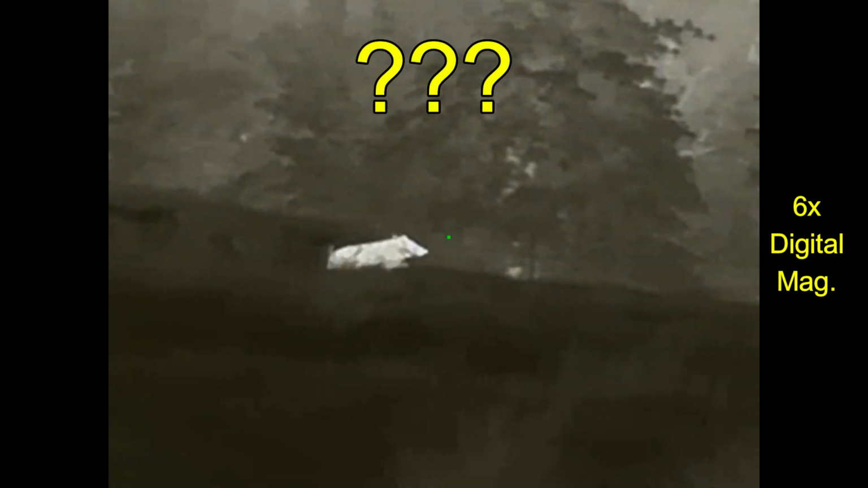I expected the boar to go right down, but was ready in case he didn't. And finished him off with the second shot.